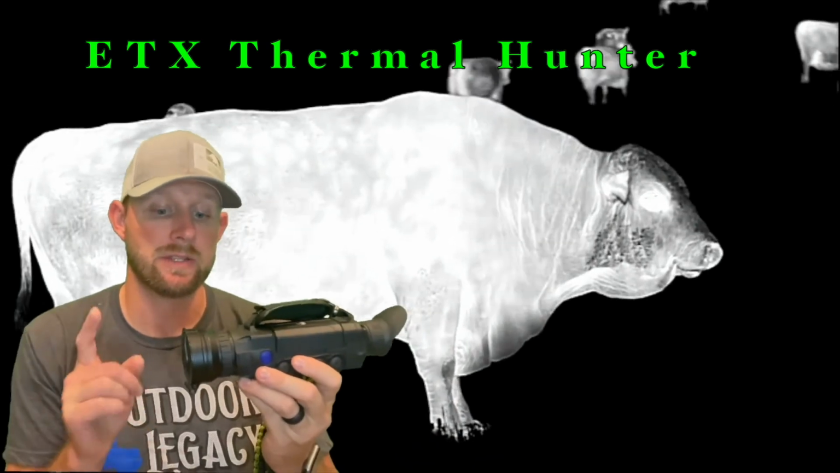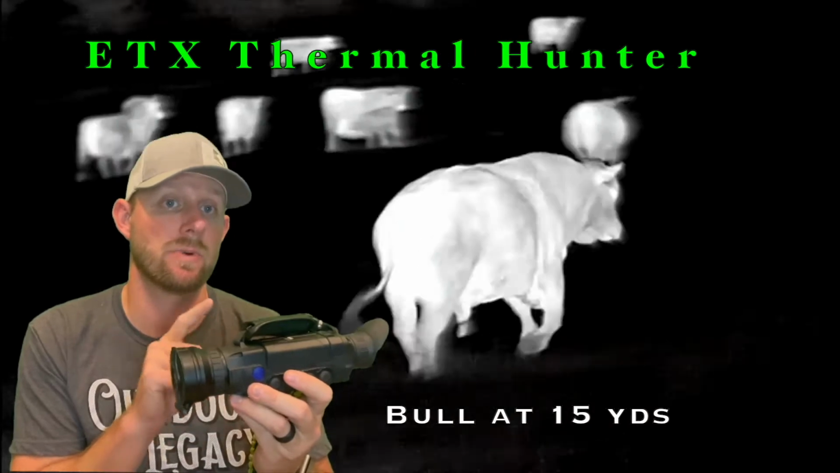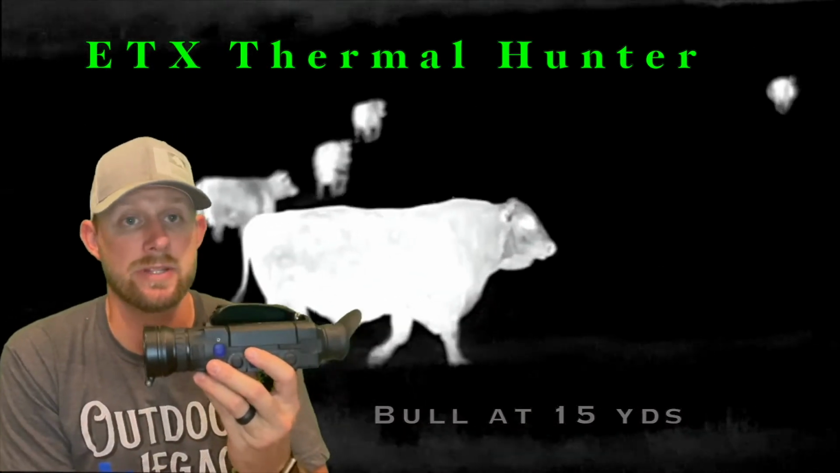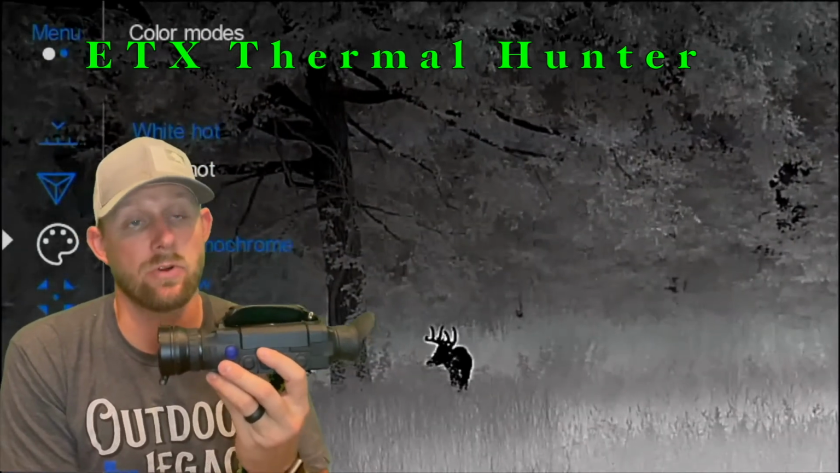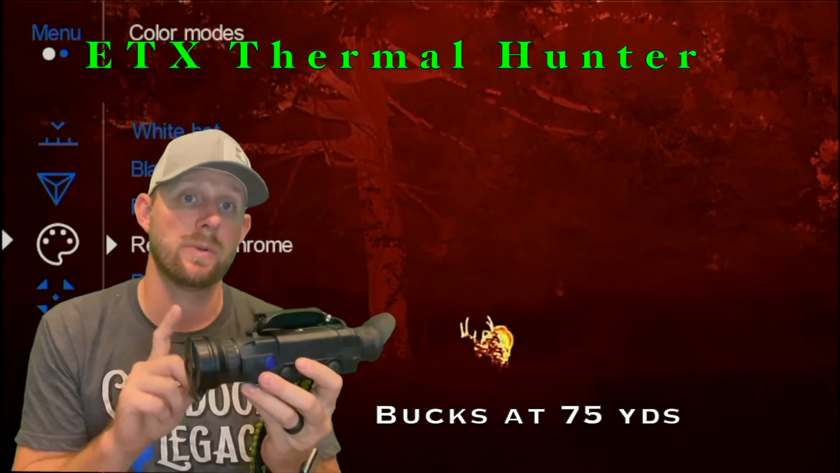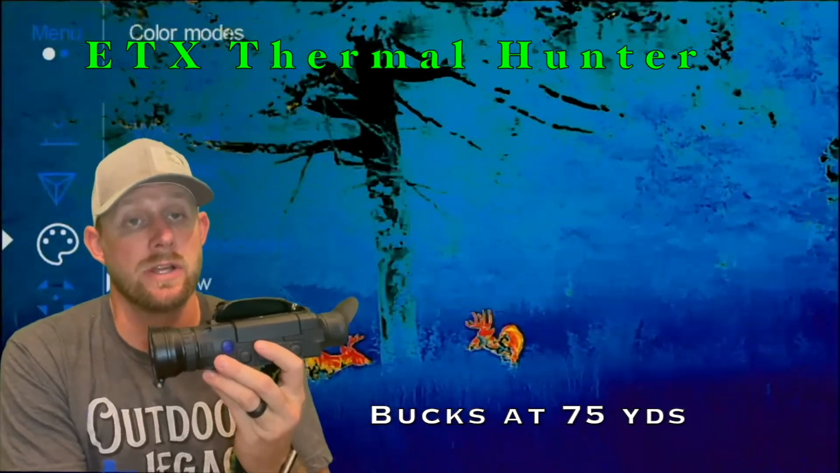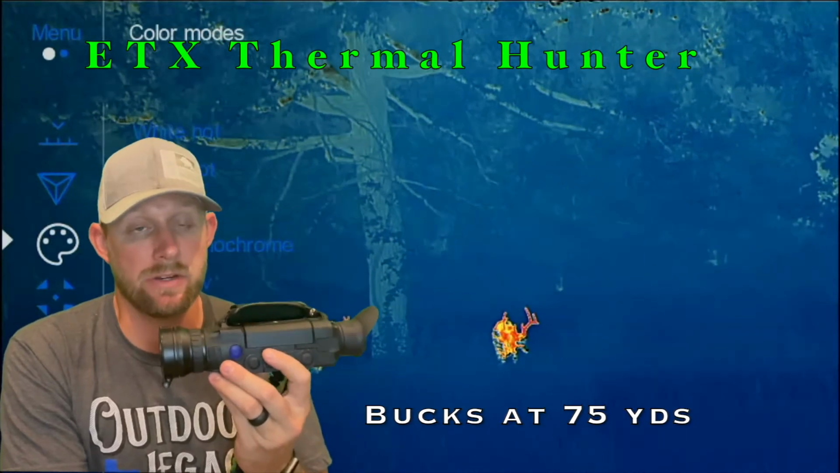The big takeaways are the F value 1.0 on the lens, the magnesium body, as well as an HD screen on this one. Instead of being 640 by 480, which is what the original Helions were, this one is a 1024 by 768 high definition LED screen. That is going to make the image a lot clearer, and between the new thermal chip and the improved lens, it's going to make the detection and the identification in the image a lot crisper and clearer. Those are just little tweaks that made a big difference.